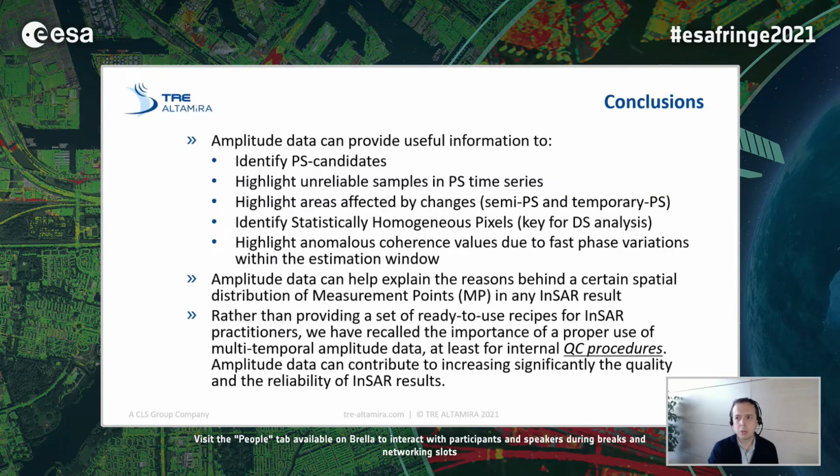So coming to the conclusions, again, rather than providing a set of recipes, we wanted to point the attention of all of you to the importance of a proper use of amplitude data, because amplitude data can be extremely useful to identify PS candidates, and we all do this, but also to highlight unreliable samples in PS time series, highlight areas affected by changes, and based on amplitude data, you can develop algorithms for semi-PS analysis and exploitation, and identify statistical homogeneous areas.